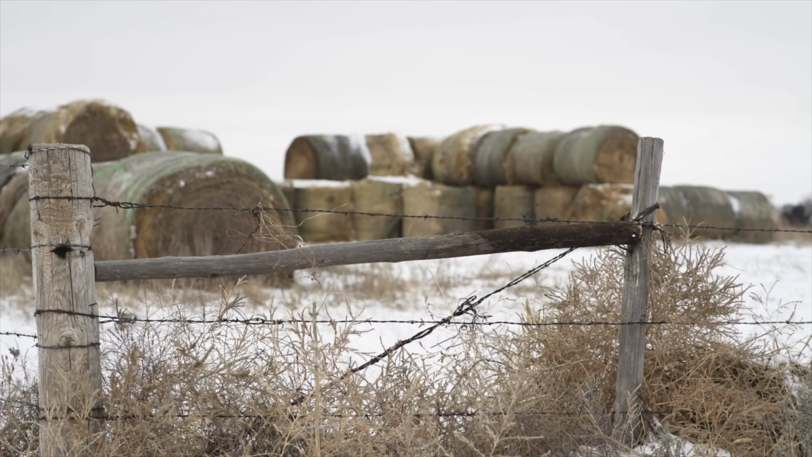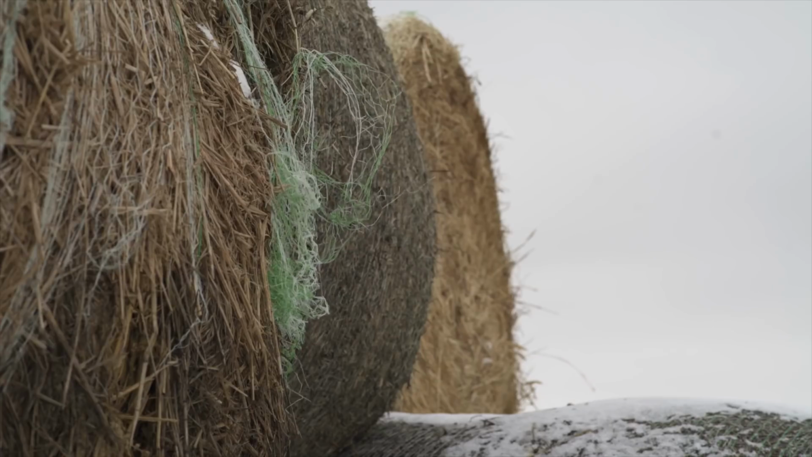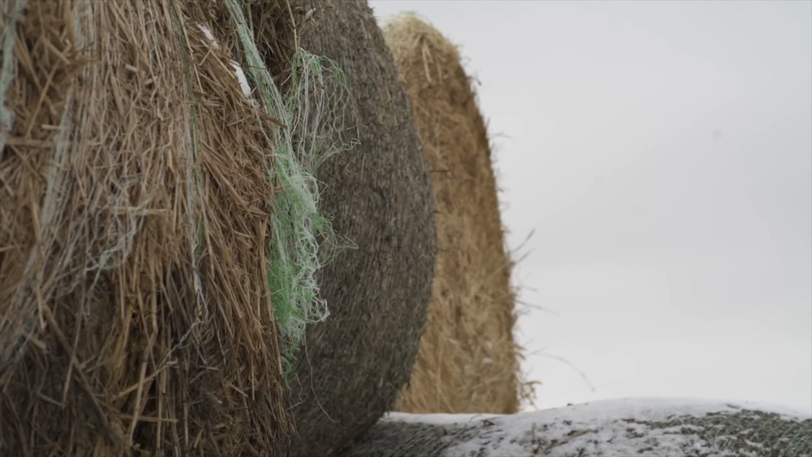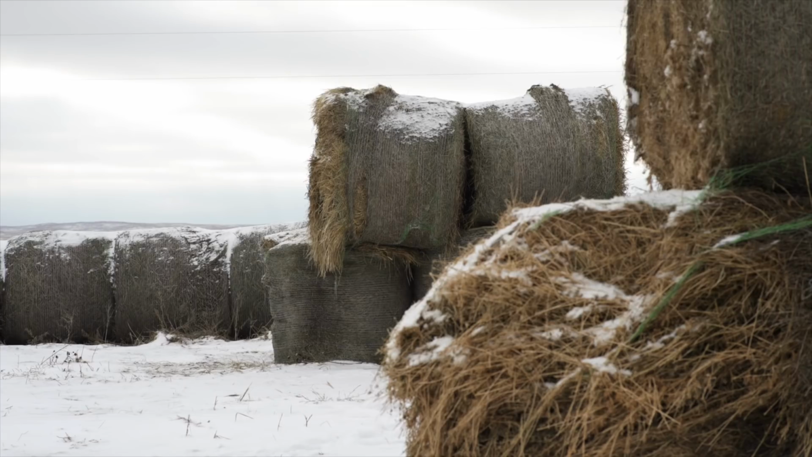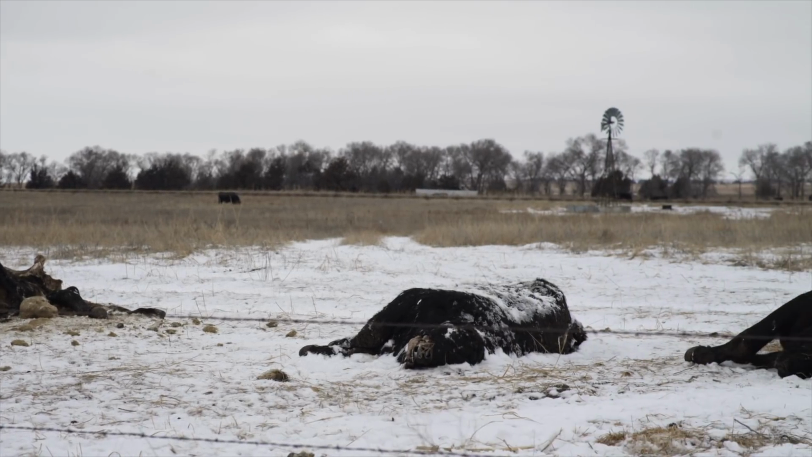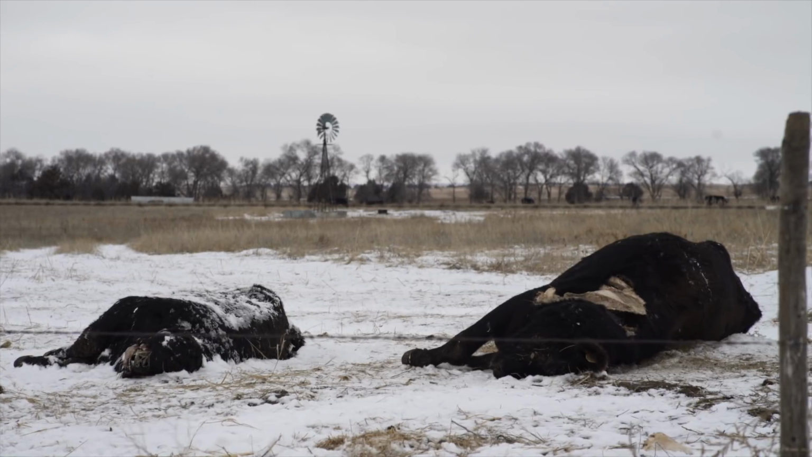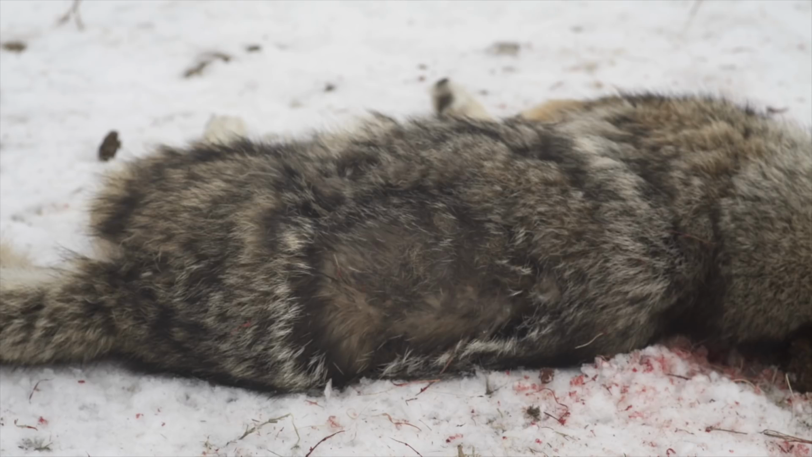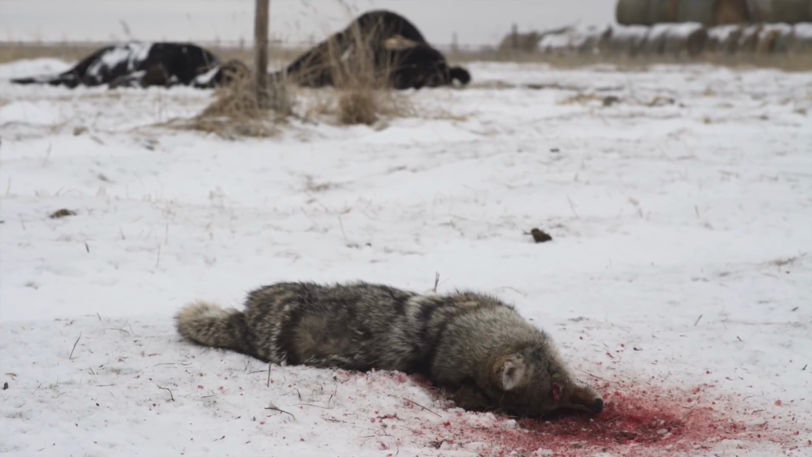Or is it? I guess that would all depend on what farm he's on at the time. There is a place somewhere in South Dakota no coyote ever wants to find himself. It's a place where many ate their last meal, and without warning met their maker just a little early. And some found their final resting place.